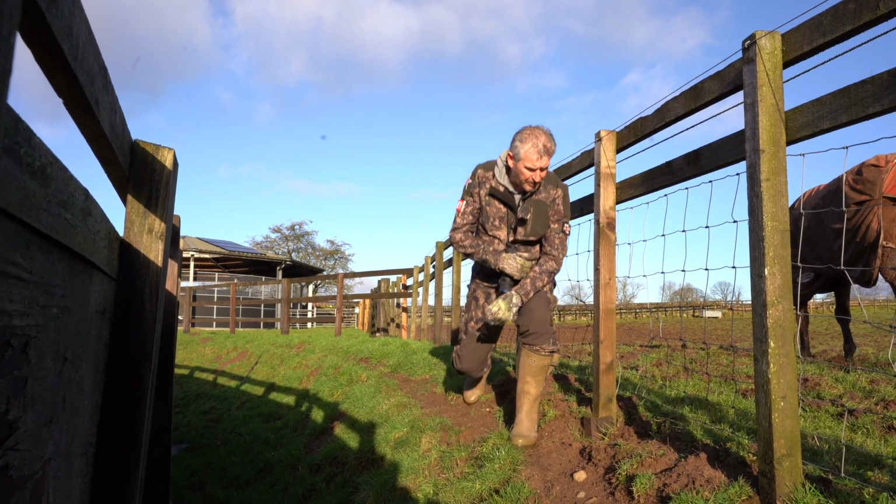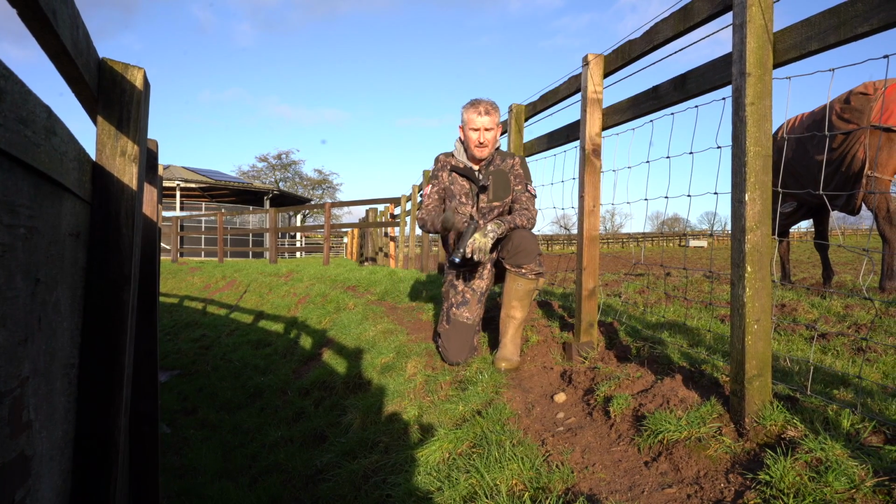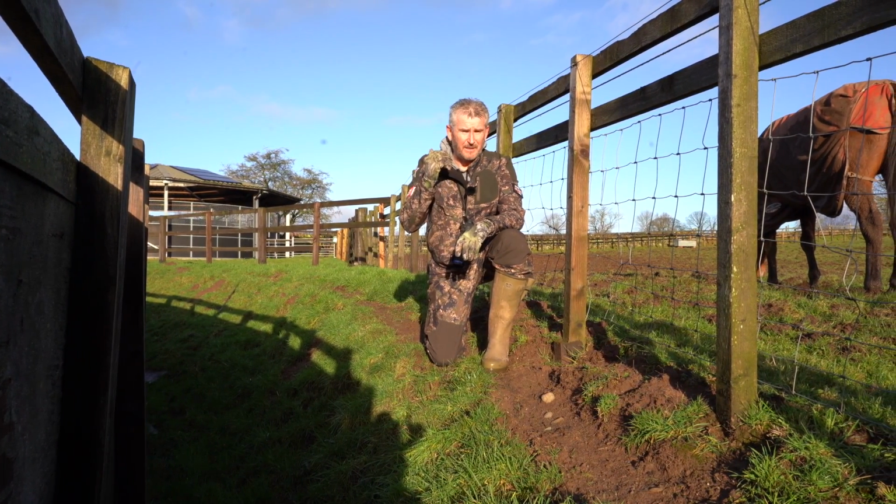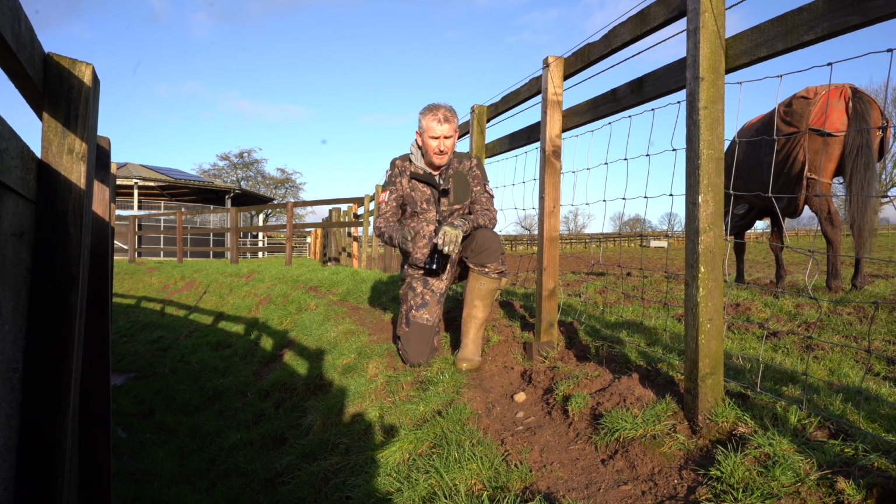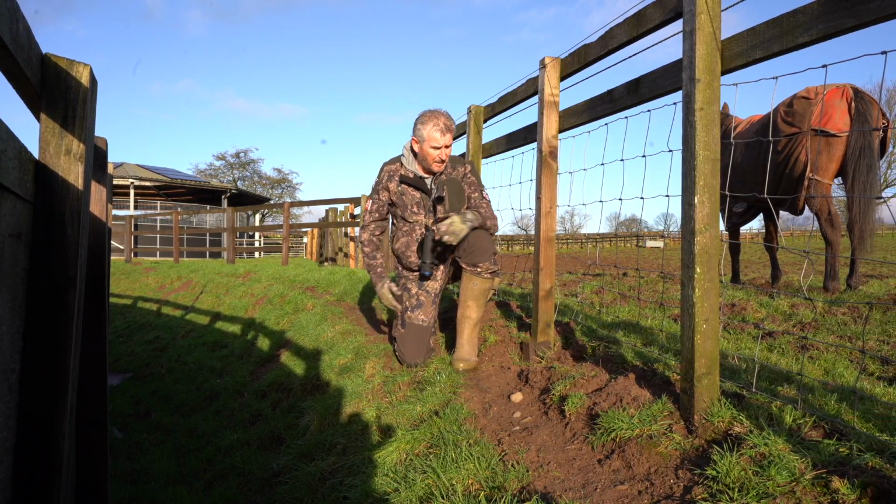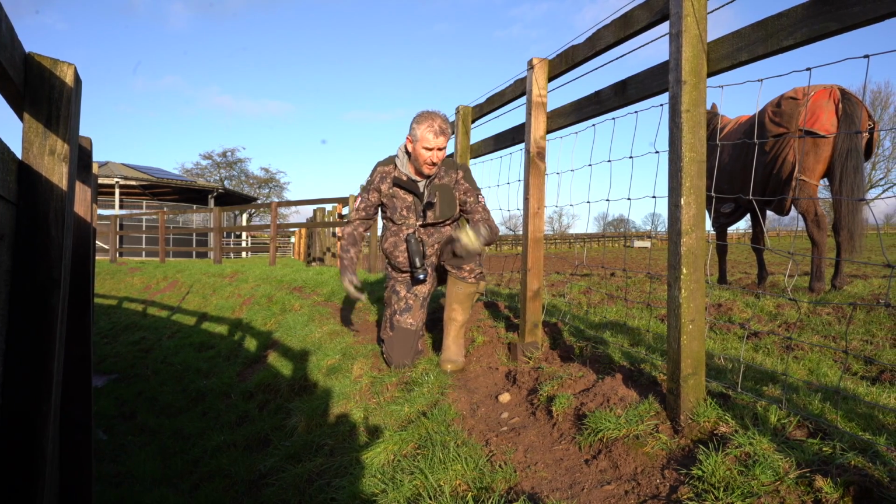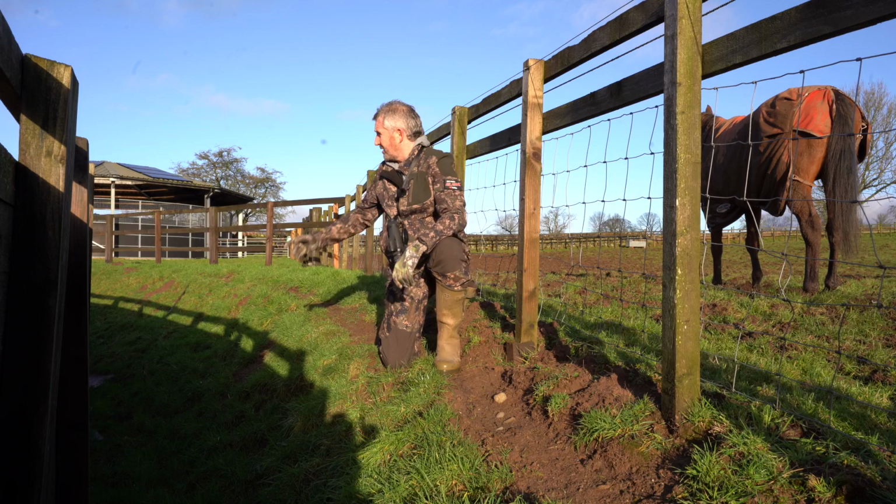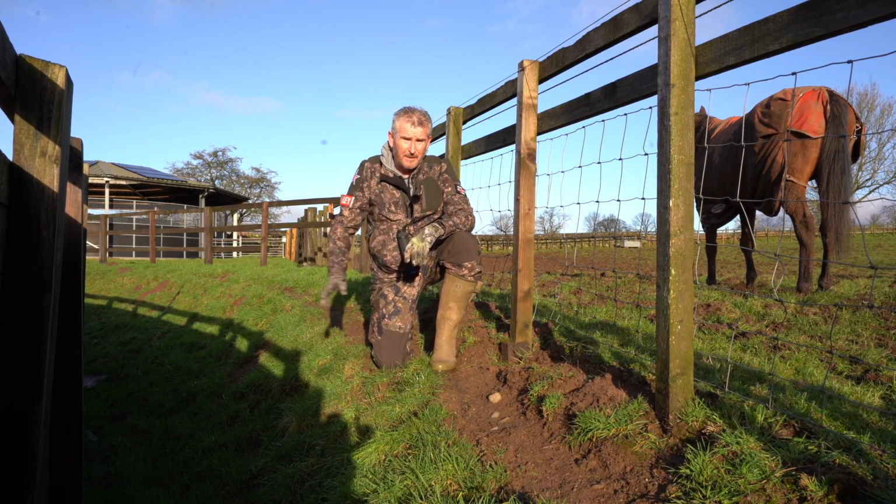Right, just another point of interest. You can see there's a bit of a track worn all the way down here. Now there's no reason for the landowner or any of his staff to walk down here. They won't come down here. So this is caused by rabbits. You can see this is another point of entrance. They'll come that way and in this way, or that way back from here. But you can see this track goes all the way around and back towards the wall where we said before.